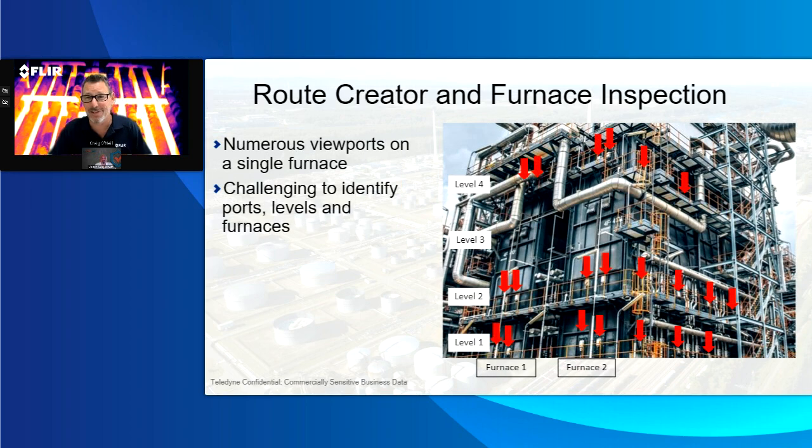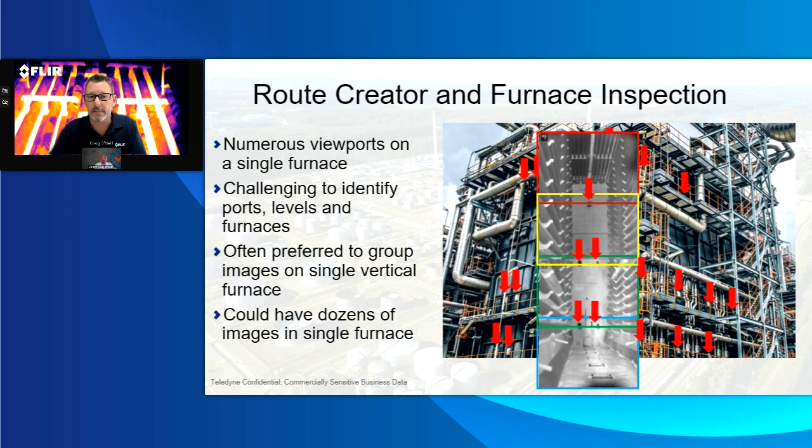An expert like yourself may have been to a single furnace every year, every quarter over many, many years, and so you may have your process. But when you have a scenario where it's a bit newer, with multiple people doing it who aren't as efficient, really adding this helps. This is another image I got offline, a really good stacked image, that shows the actual ports built into the furnace and where you might put a camera to look through there.